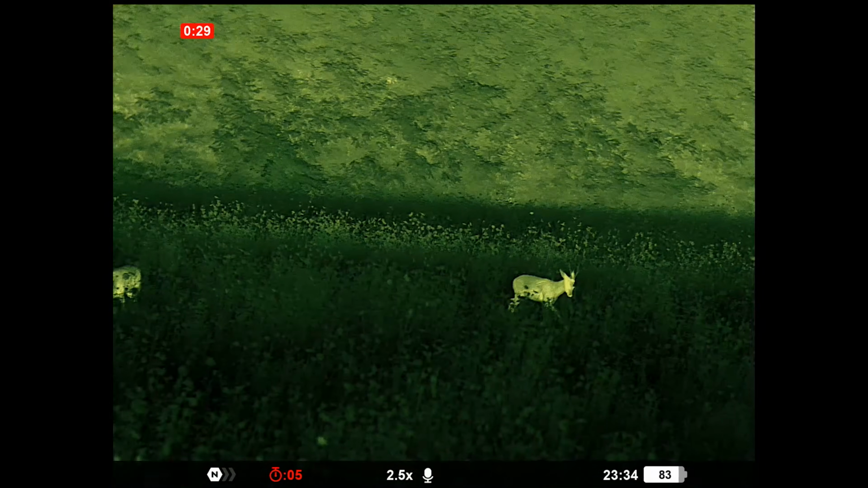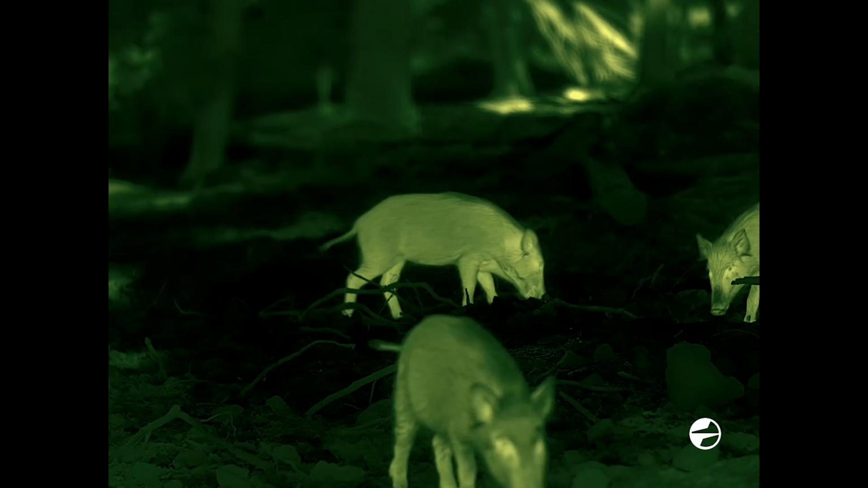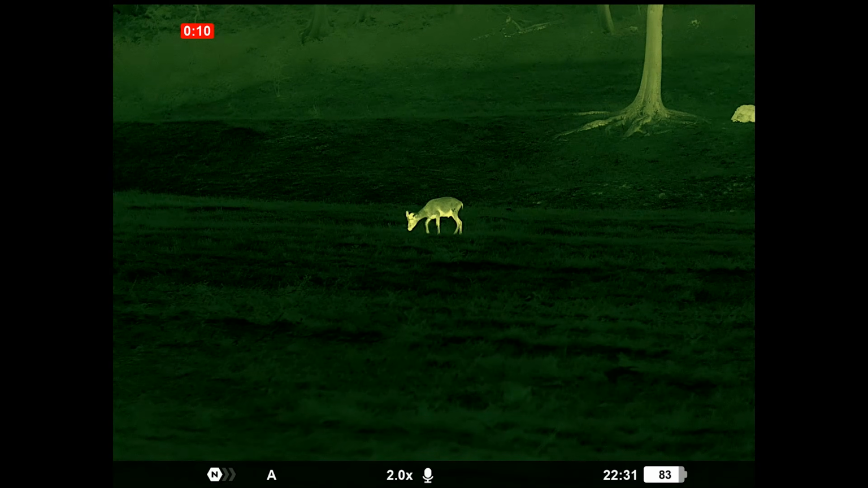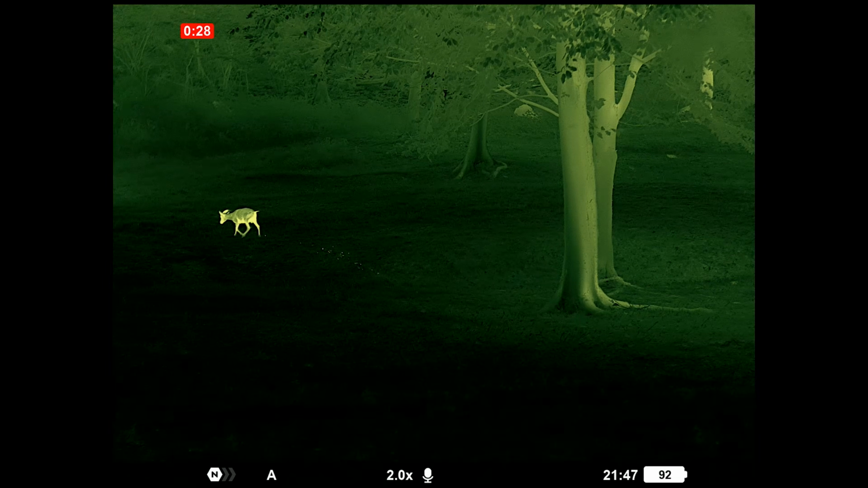it's worth having. In fog, rain, humidity, and the low light around dawn and dusk, it pulled usable detail out of conditions where your eyes give you nothing. Thermal has real limits in heavy fog and rain, and no unit sees through a wall of water, but within those limits, this held up about as well as I expected at this level.